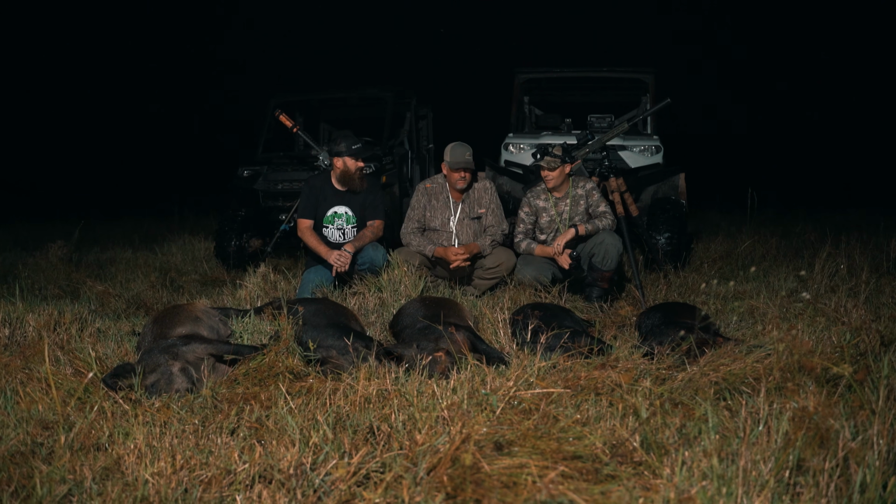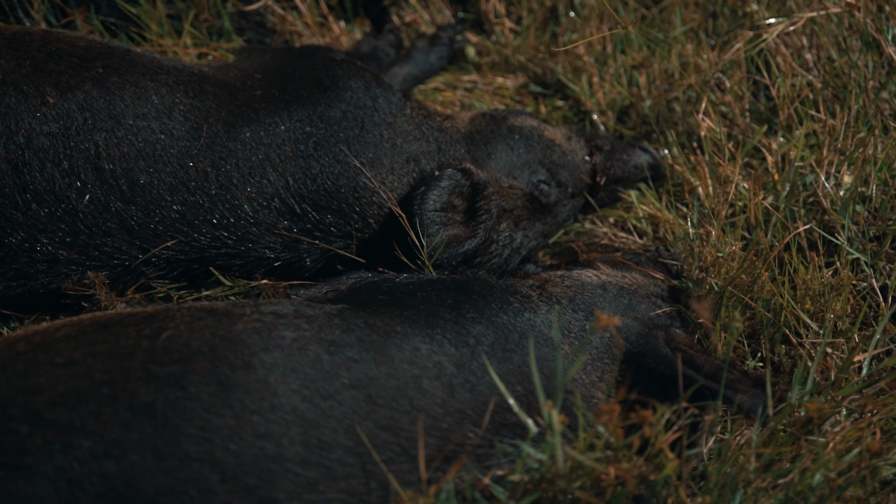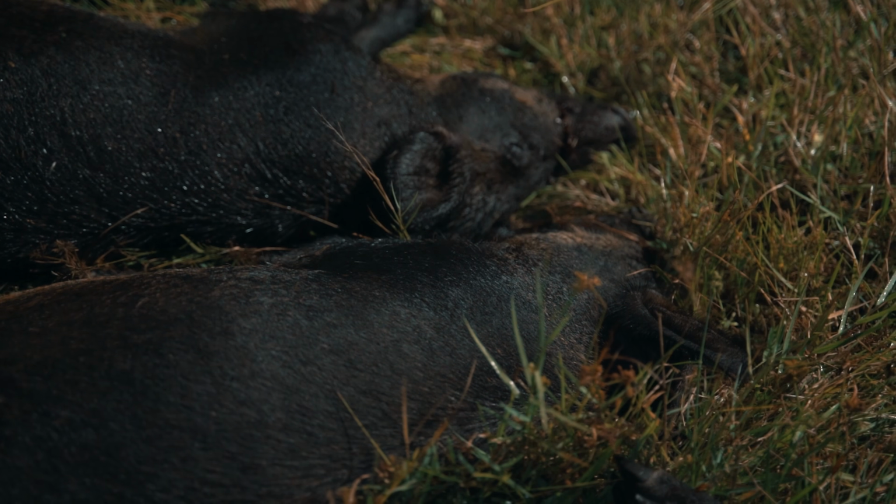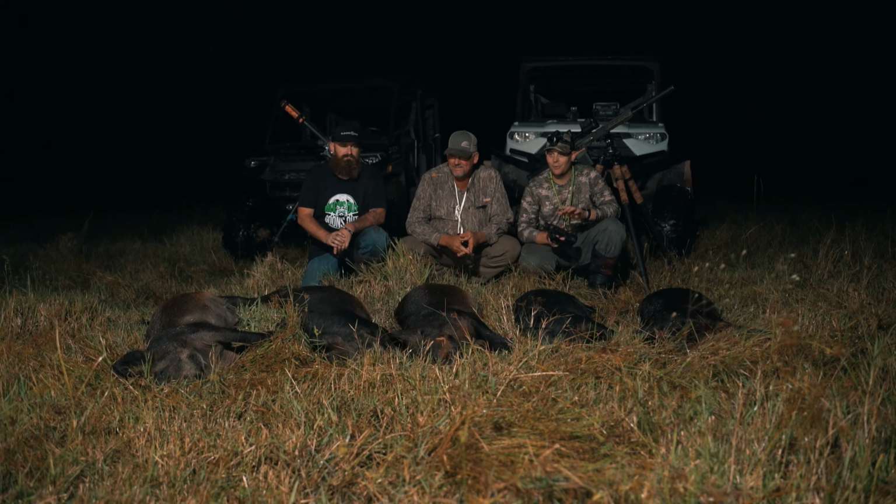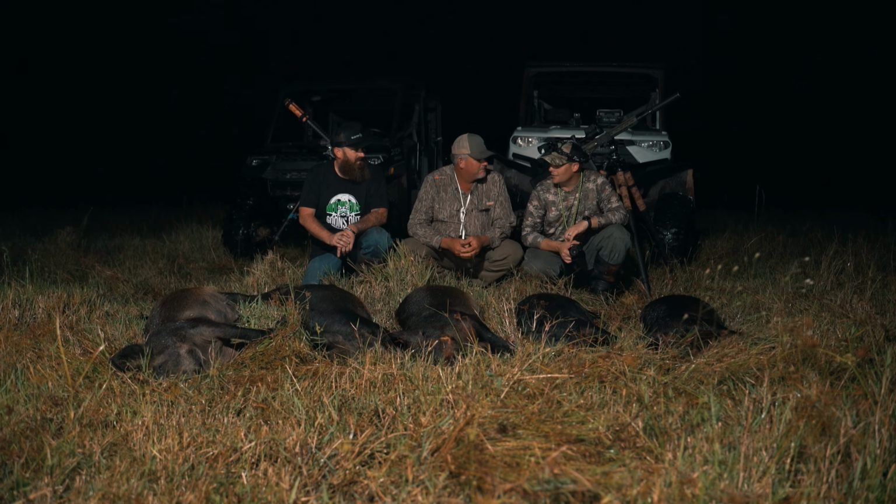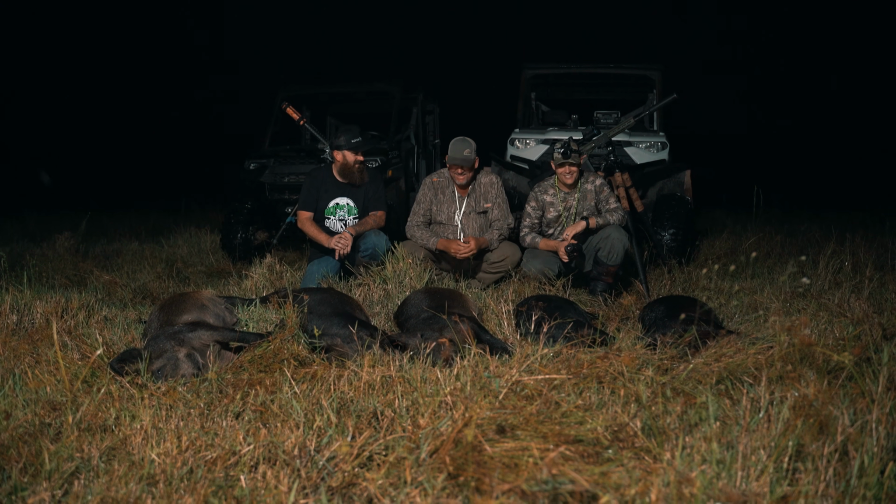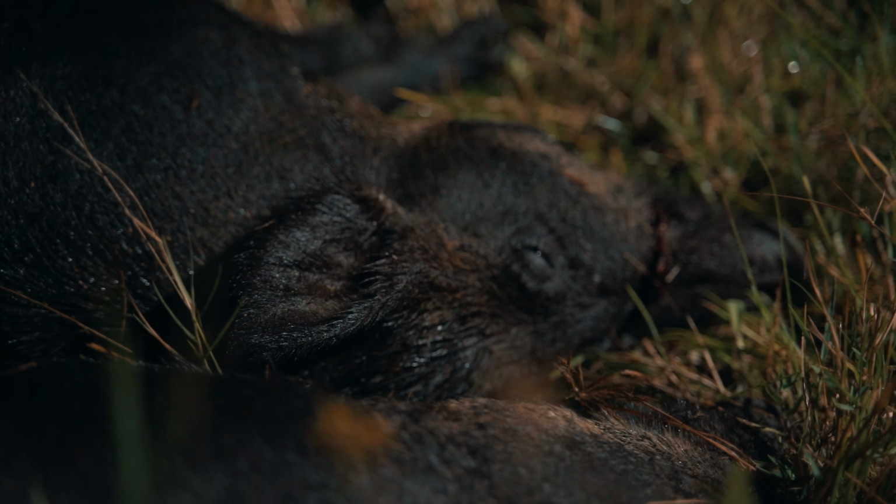A lot of pigs going in different directions, but as you can see, we were very good with our shot placement. Everybody talks about thermal hunting and ARs and suppressors, and when you put all this together and come out here in Florida, it's hard to beat, boys. I'm telling you, this is a good time. The cool thing about it is we ain't done yet. We still got some time left. Yeah, we sure do. Good shooting, boys. That was fun.